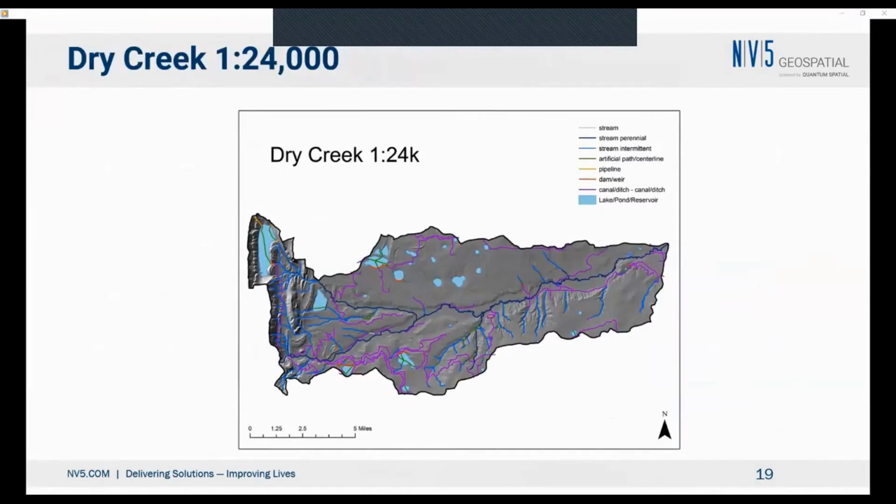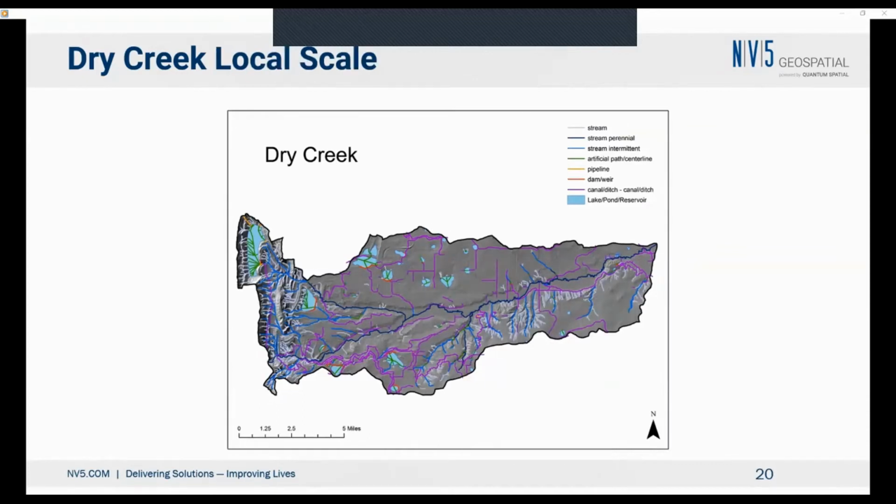So this gives you some idea of how the resolution changes as we move from the 1 to 24,000 to the higher detailed areas. This is a 1 to 24,000. We can see where those streams are. We can see where the water bodies are. This is when we start moving to that local scale. We can see that we're bringing in much more detailed tributary information that can then be used to help understand the flow.